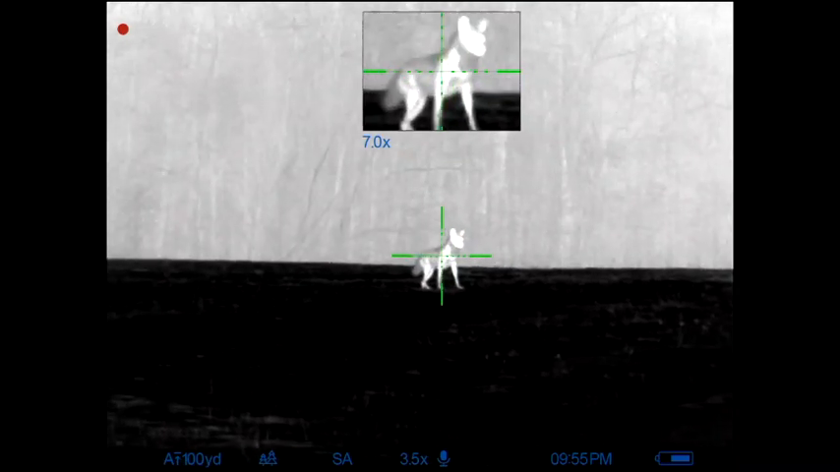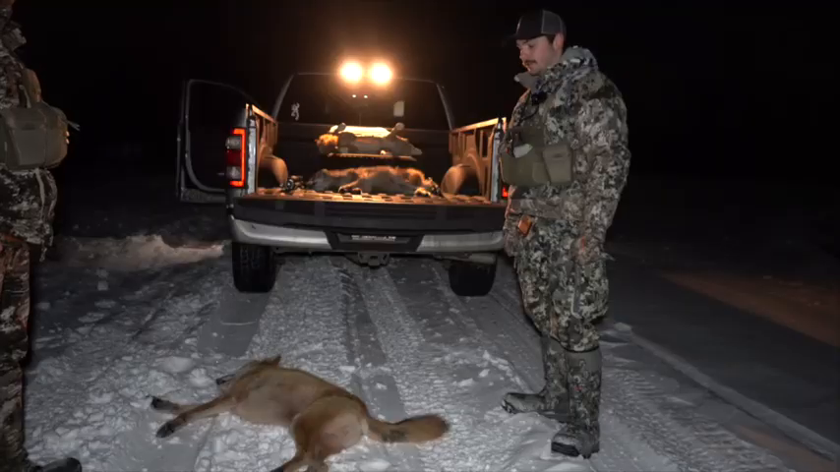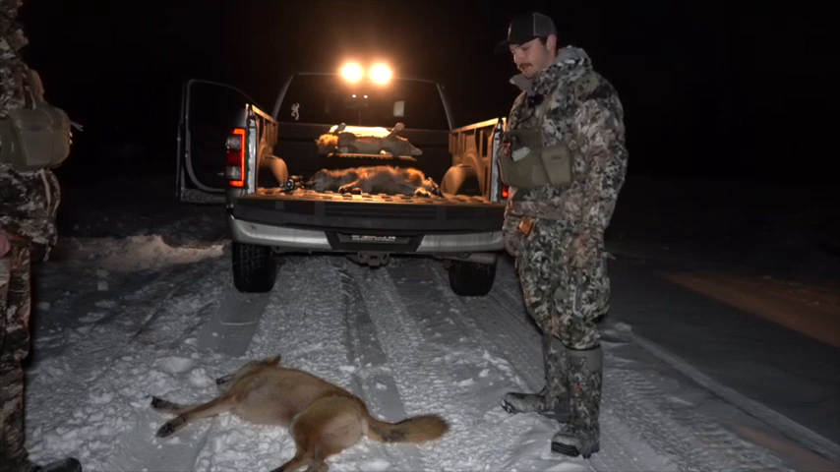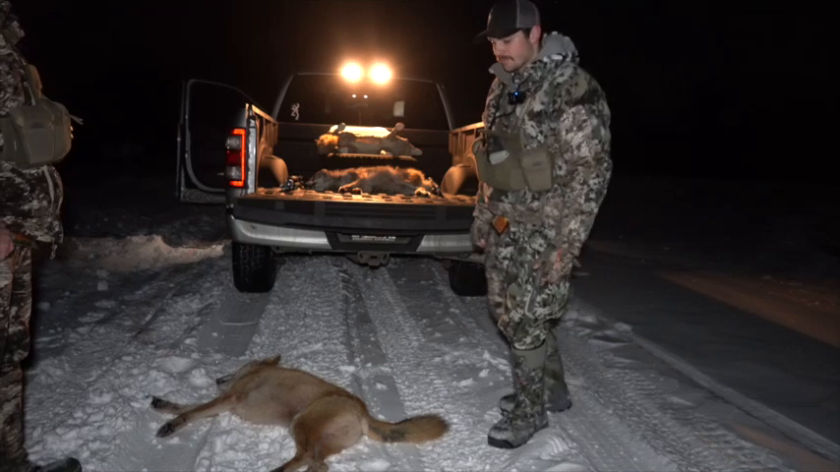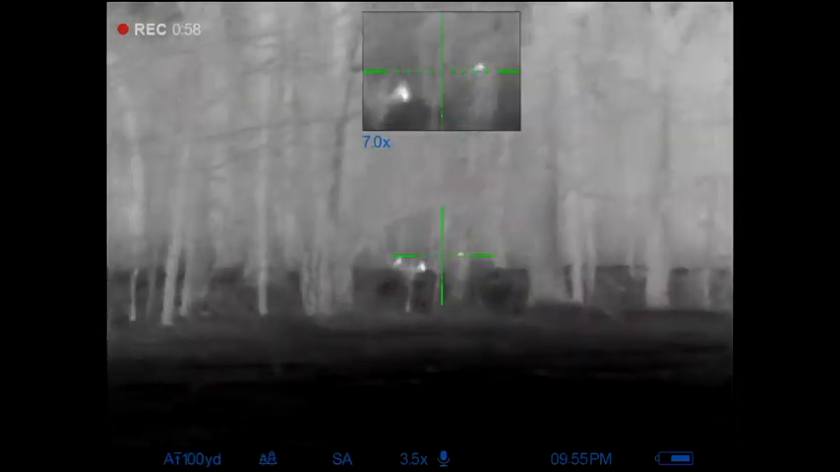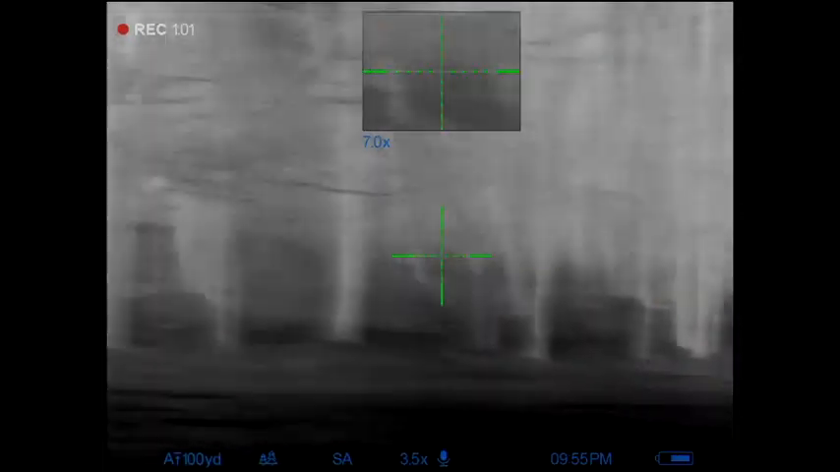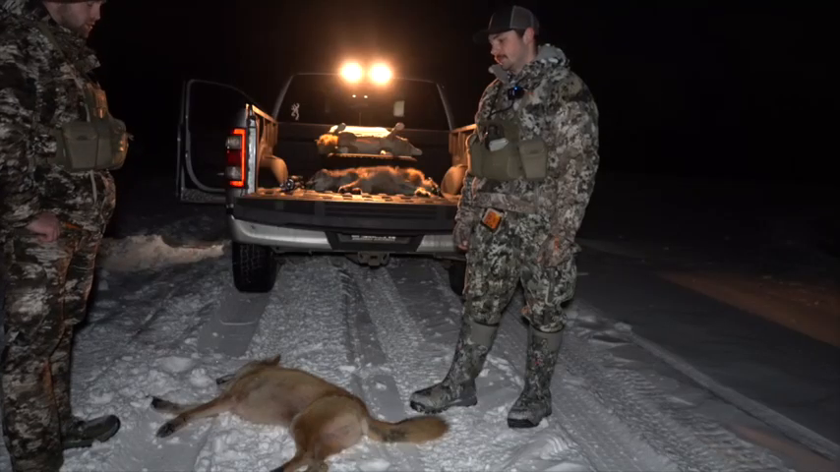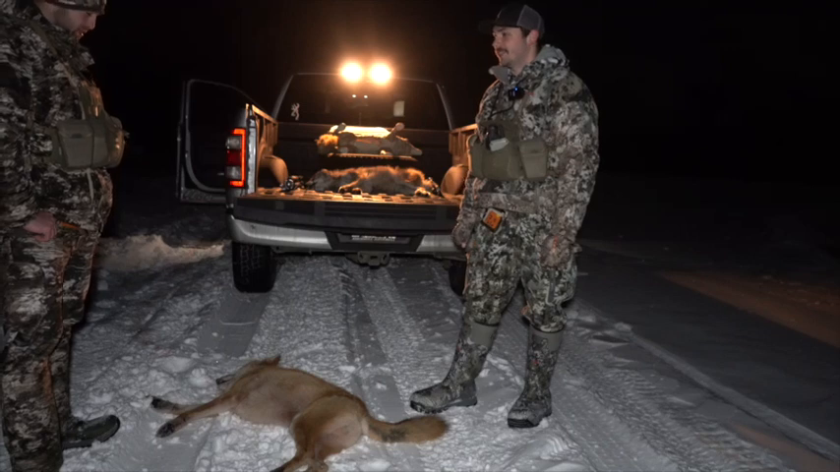Yeah, he stopped up and we pulled. He dropped right there. What'd you say it was? 75 yards, I think. Yeah, it was a nice, easy shot for us. He looked big on the scope, but as soon as we pulled, Brad caught another coyote off to the left. It was already turning around, going back in the woods. We didn't catch it out unfortunately to be able to have a good shot for a double. We took a couple pokes at it, but didn't end up getting it.